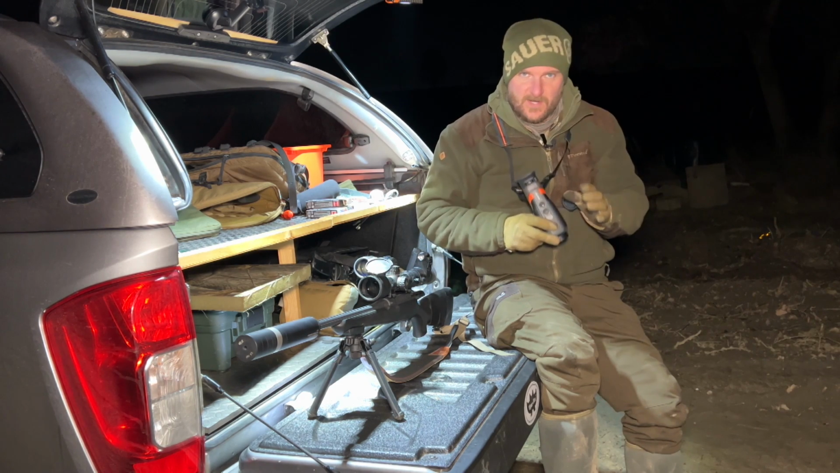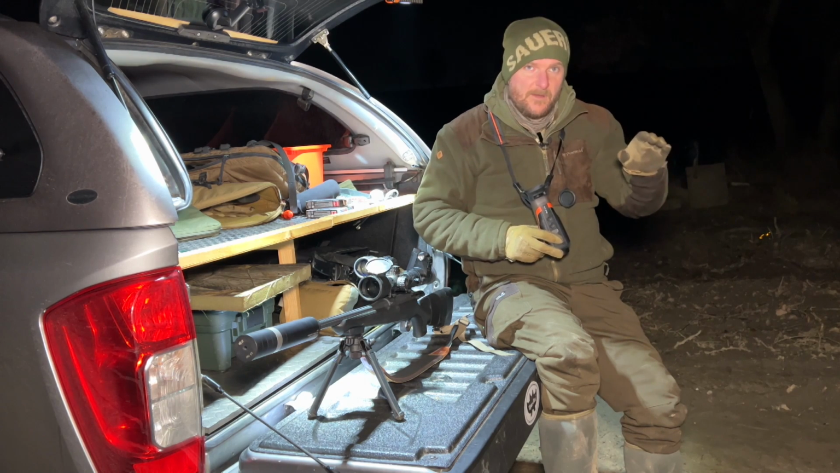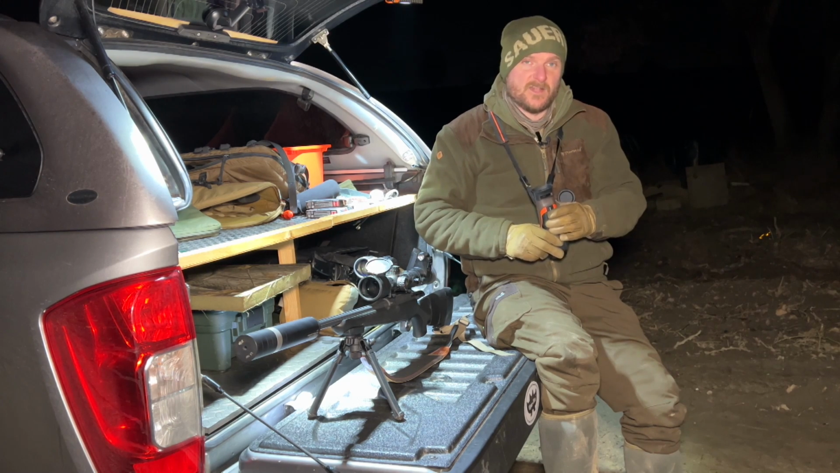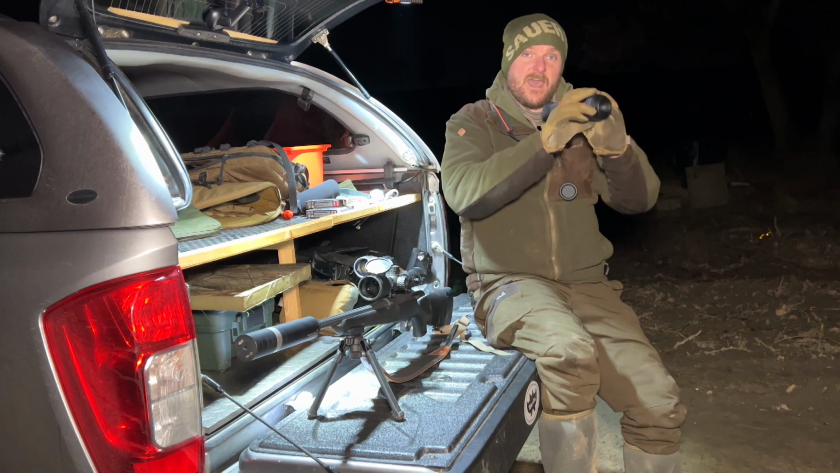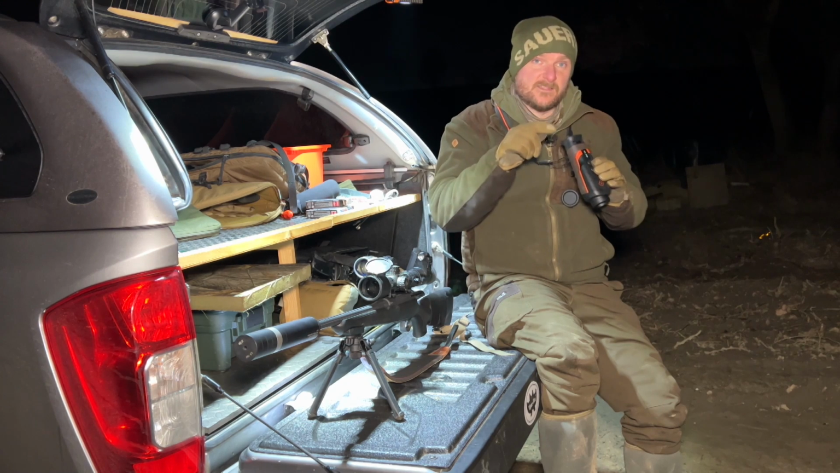One thing I specifically noticed about the Kahles is that when you're looking at quarry on the skyline, a lot of them before, if you move too much into the skyline, the image auto dims far too much, and of course the foreground blacks out almost and you can't see anything. So you find yourself aiming deliberately low and looking into the top of the screen to see things like that.